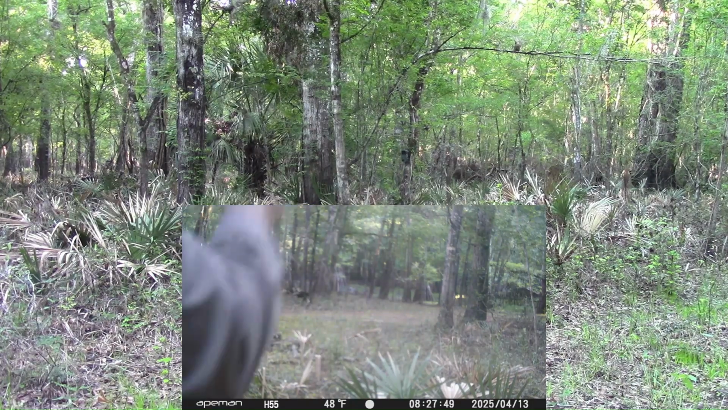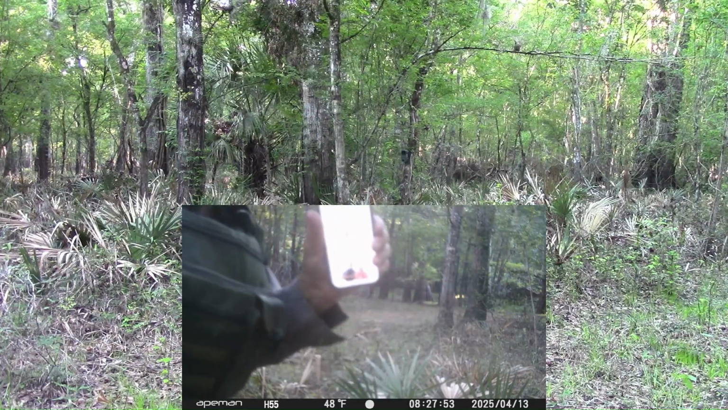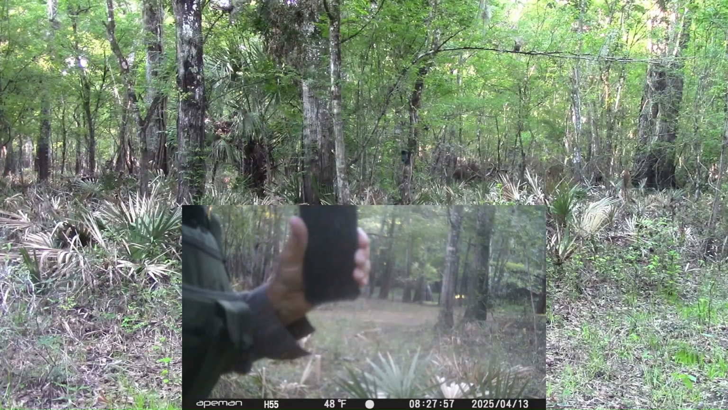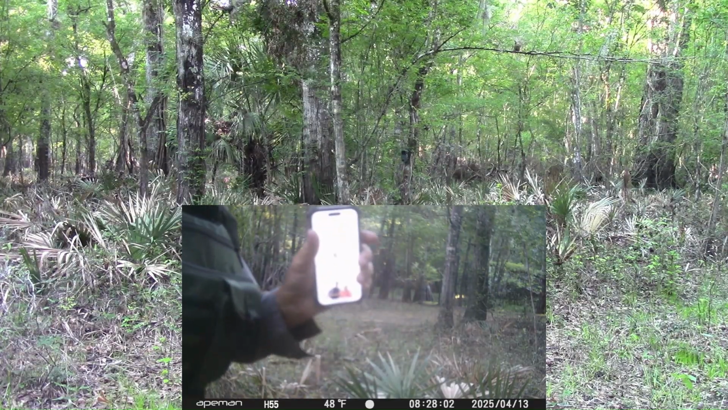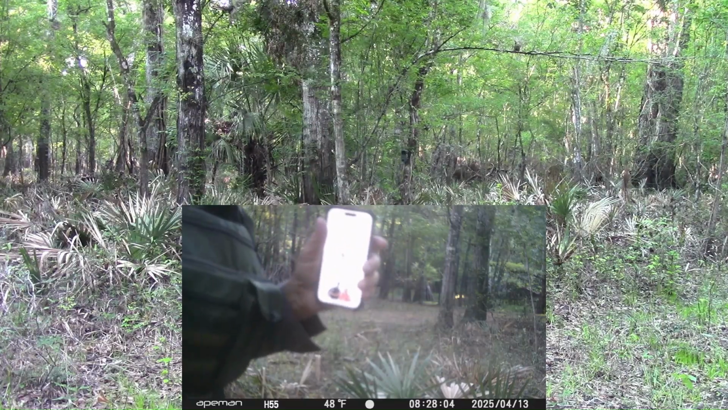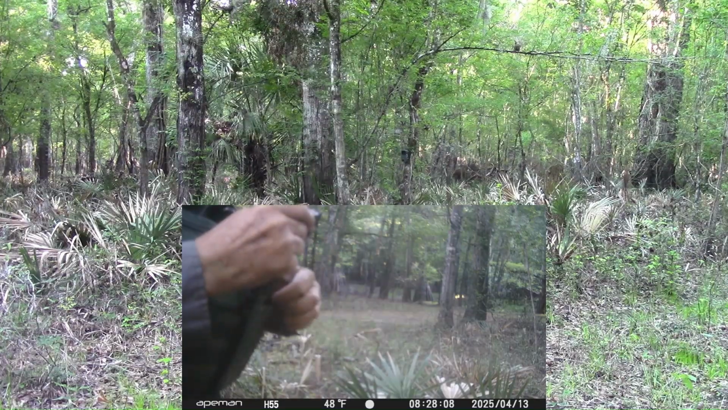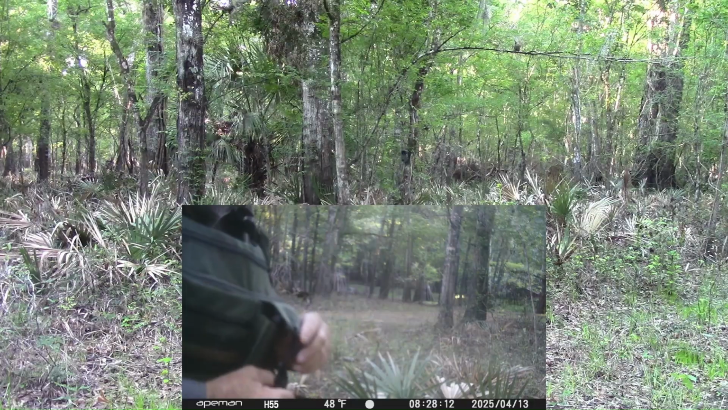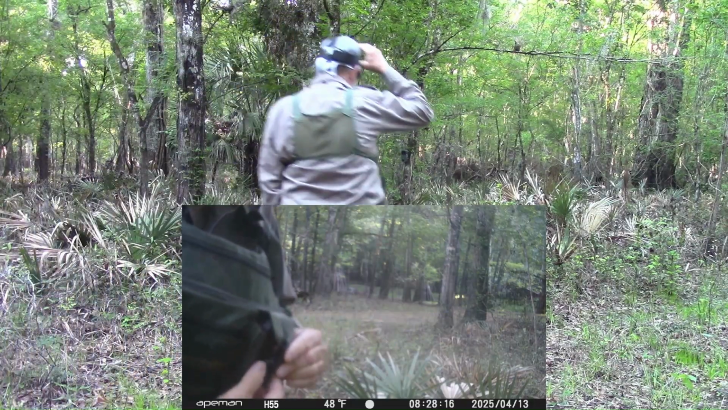Alright, and then there's me picking up the game camera and turning it off. I'll have to change my screen on there because I'm realizing the white screen I got on it glares. I noticed that with my tape measure too. I got the white tape measure and it glares, so the camera doesn't see the measurements on it very well.